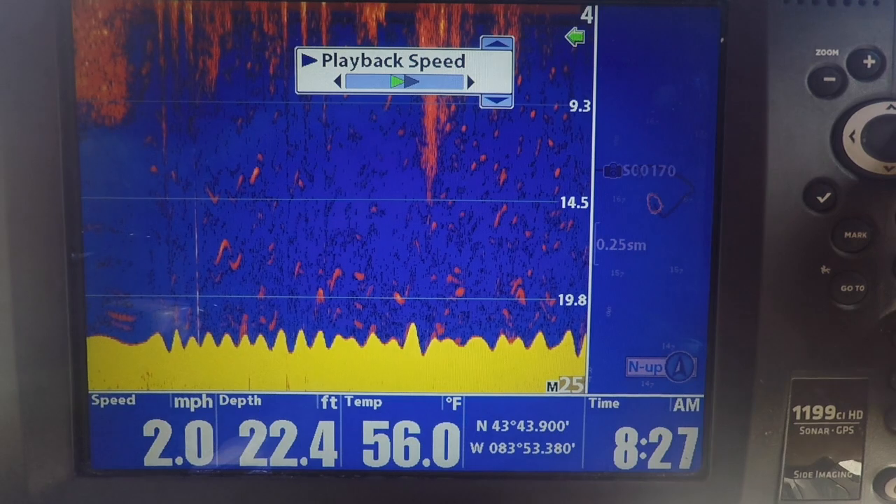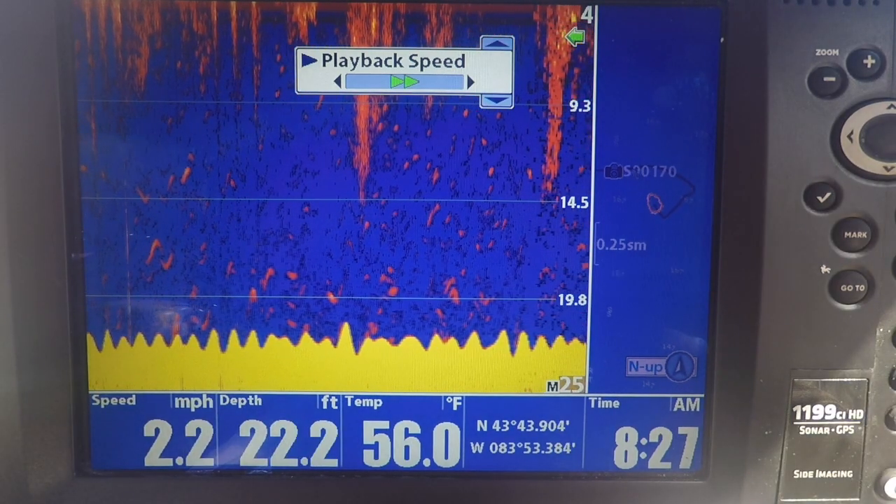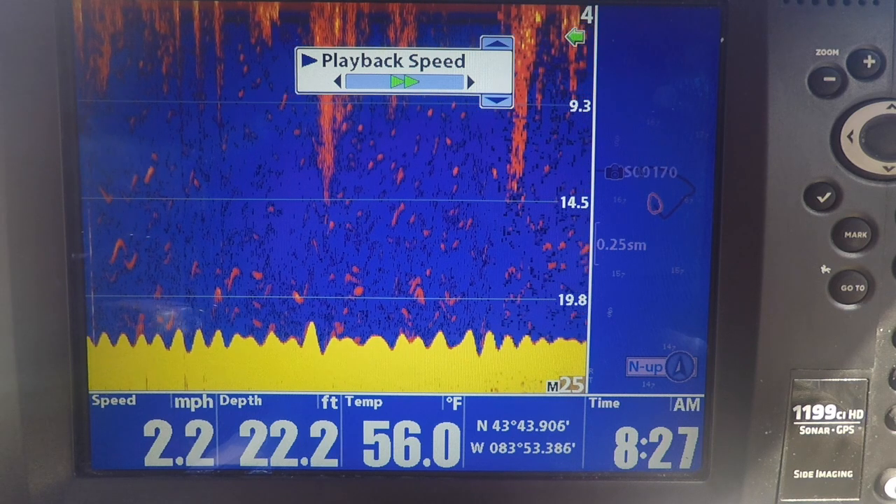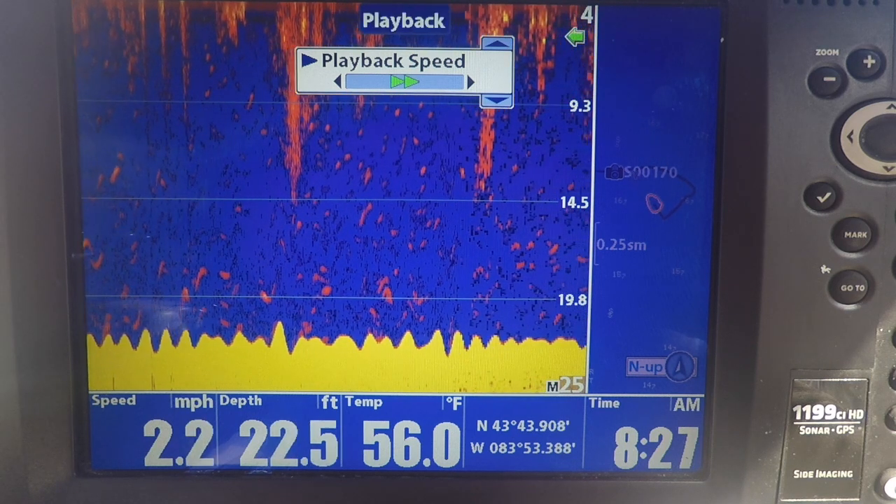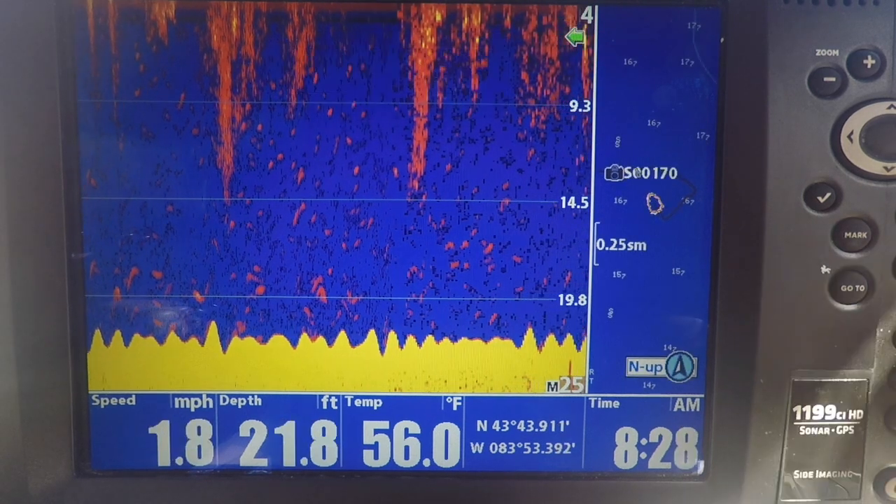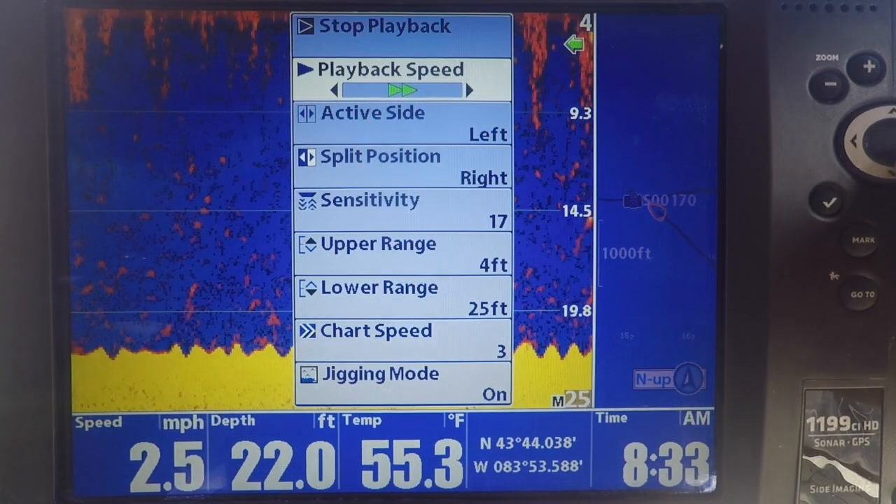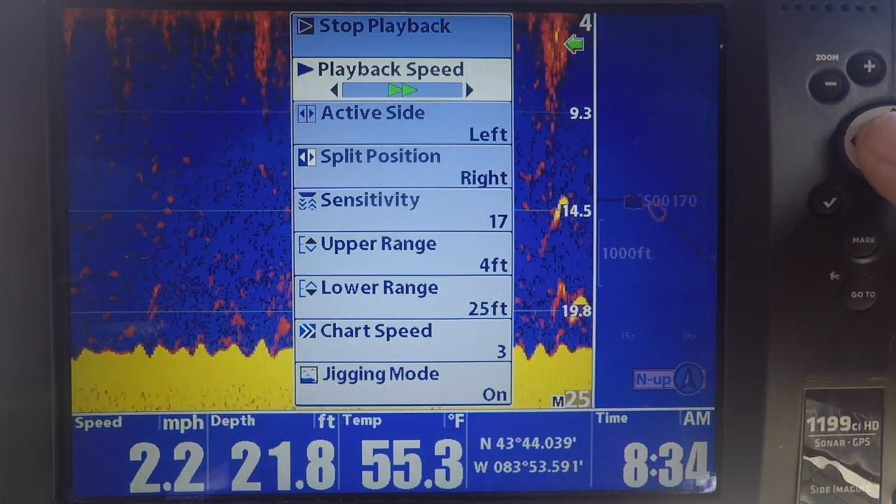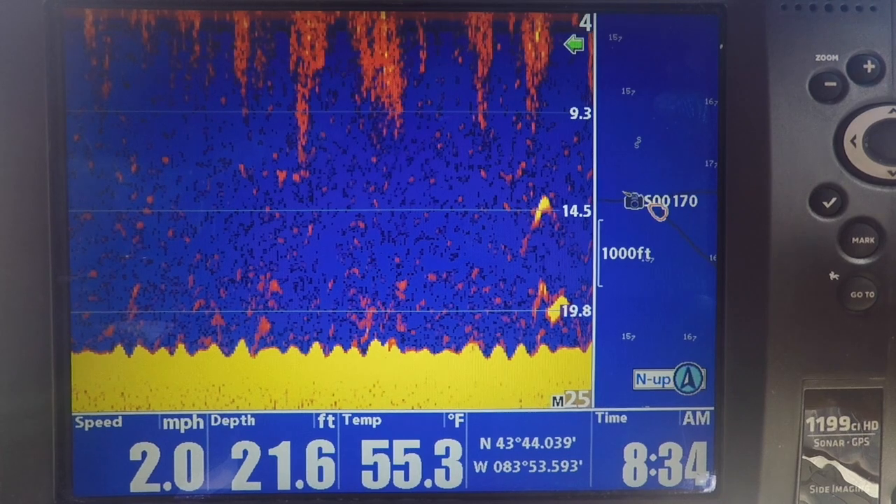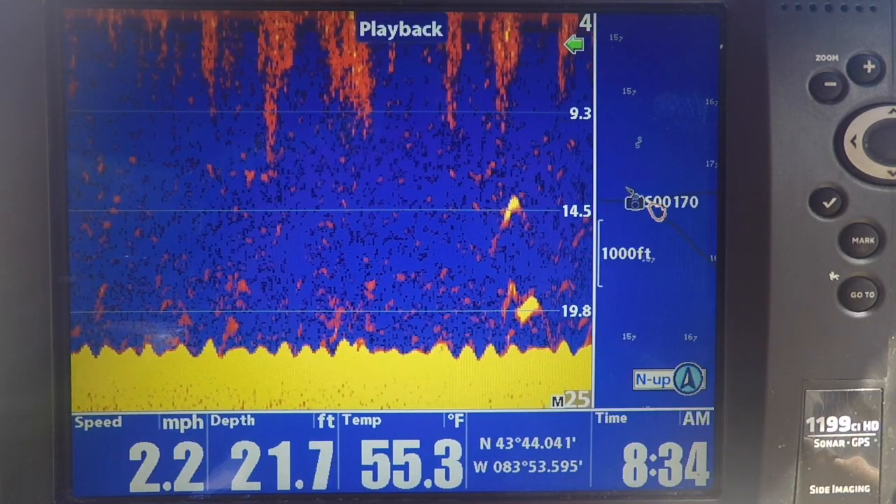And now I got my sonar set up for trolling. I'm going to fast forward to the spot so we can see what those fish we saw up on plane look like when we slow down and dial in the sonar for a slower speed. Alright, so you can see right near the waypoint, and boom, fish explode on the screen. So now we're dialed in.